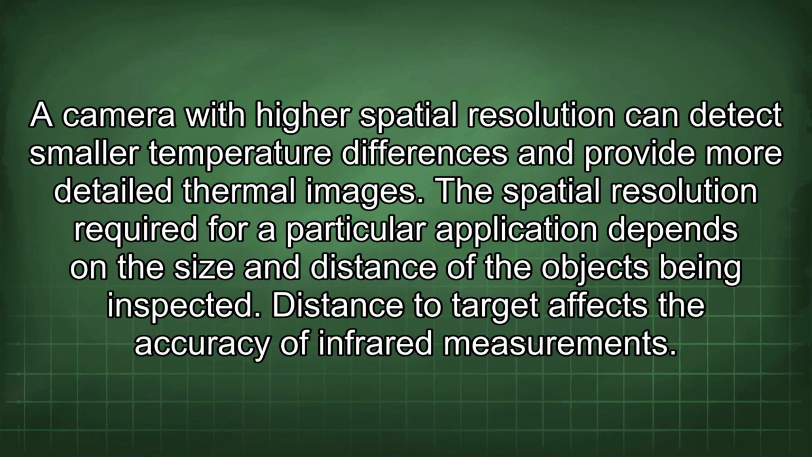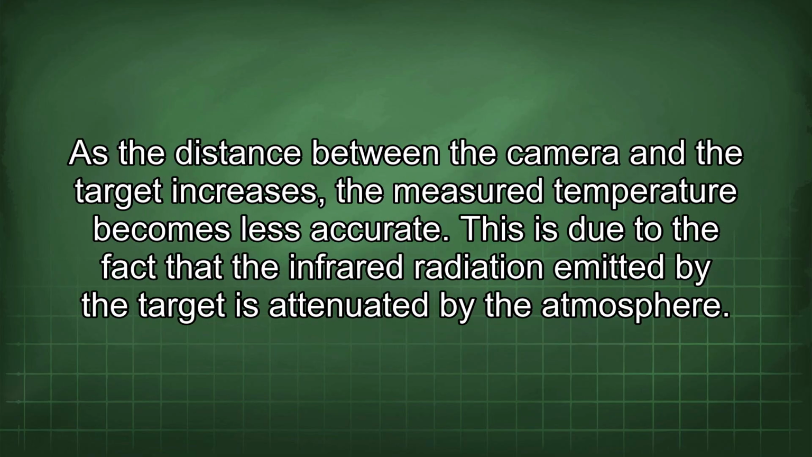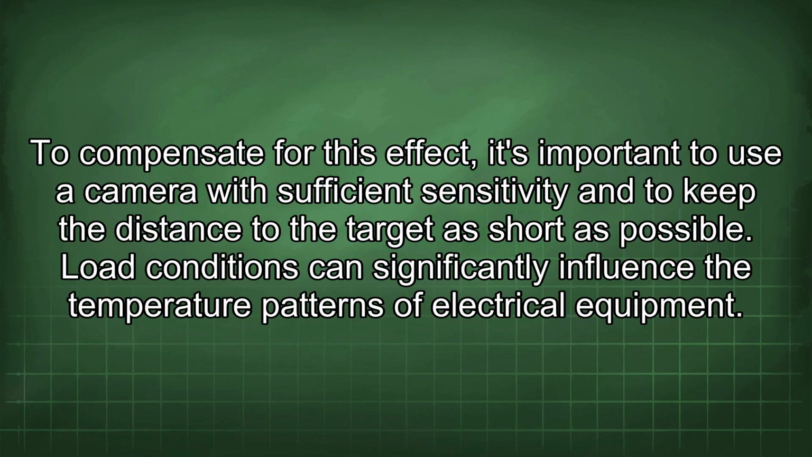Distance to target affects the accuracy of infrared measurements. As the distance between the camera and the target increases, the measured temperature becomes less accurate. This is due to the fact that the infrared radiation emitted by the target is attenuated by the atmosphere. To compensate for this effect, it's important to use a camera with sufficient sensitivity and to keep the distance to the target as short as possible.